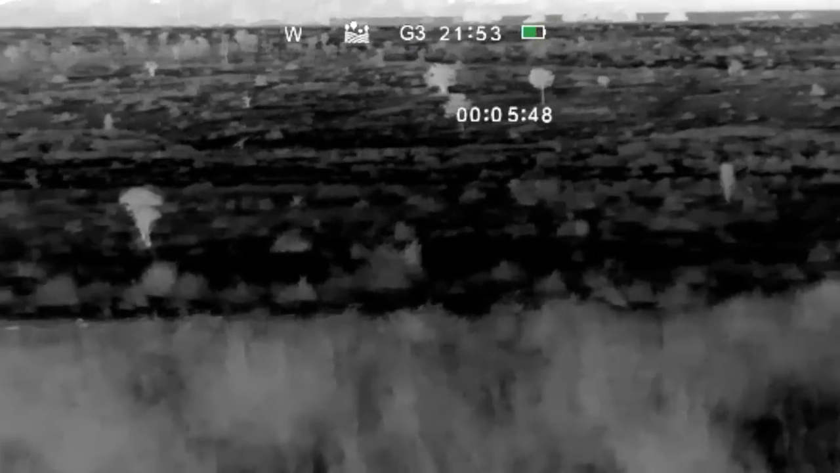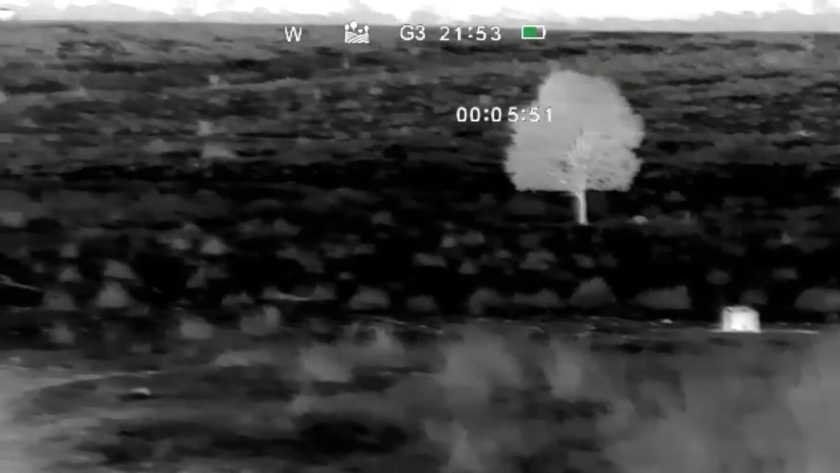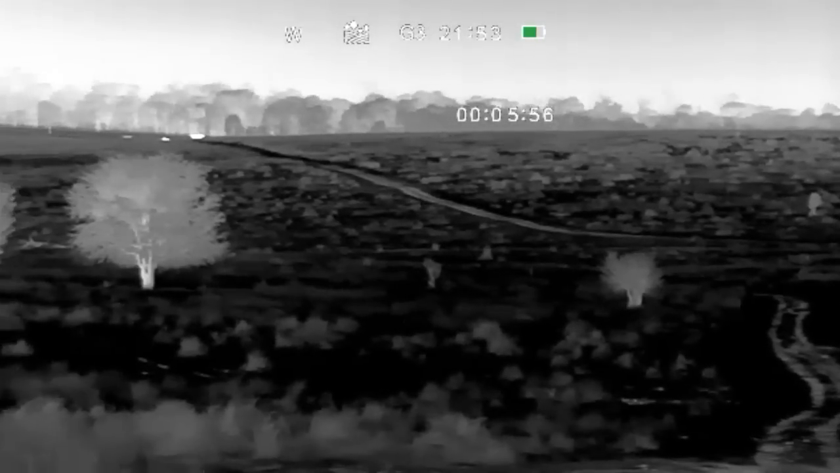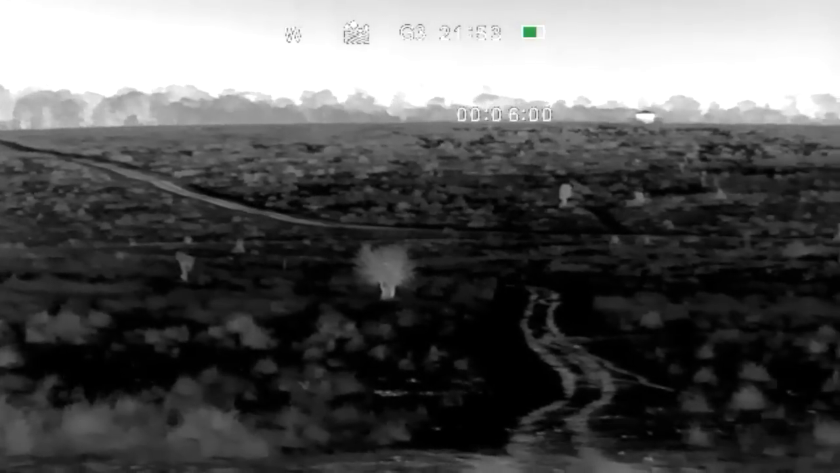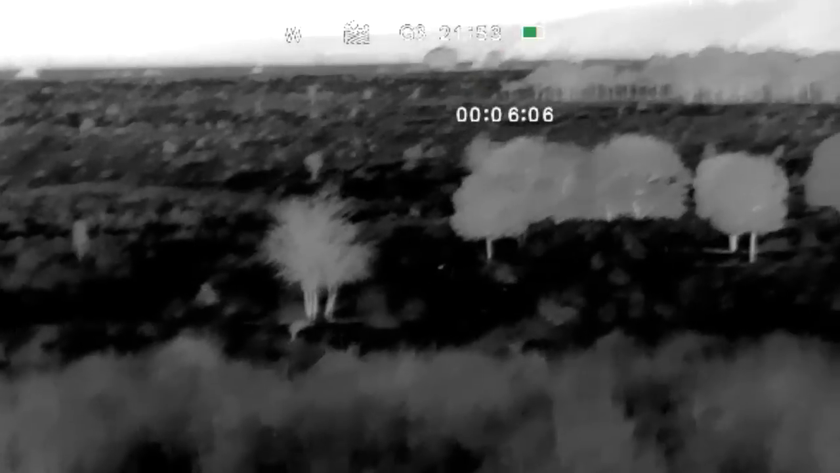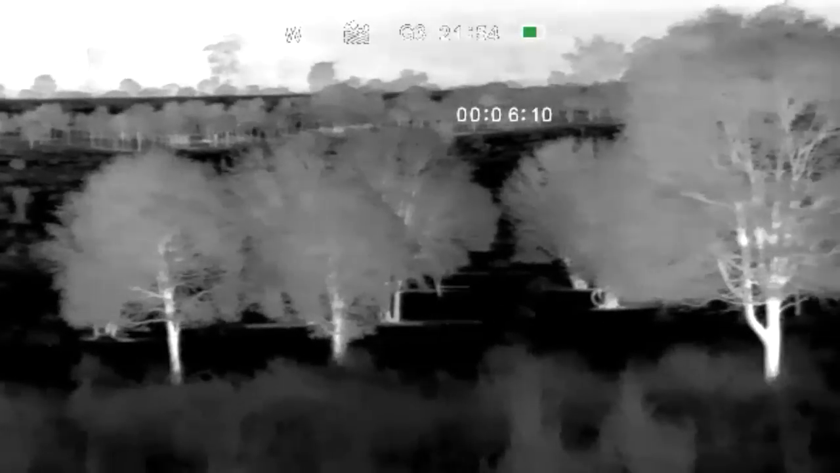Because it's always good to go back and analyse your shots and learn from your mistakes. Everyone makes mistakes, and yes, I do probably a lot more shooting than a lot of people, and I still make mistakes and miss more than I'd like to admit. But the more you shoot, the better you get. You'd hope anyway.